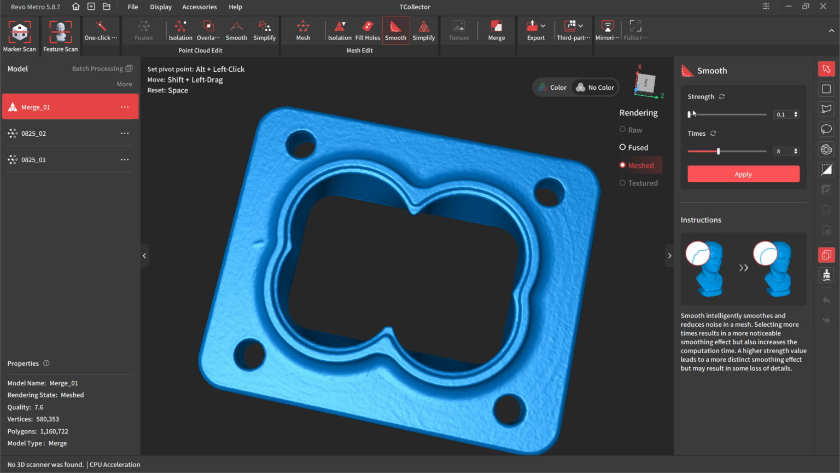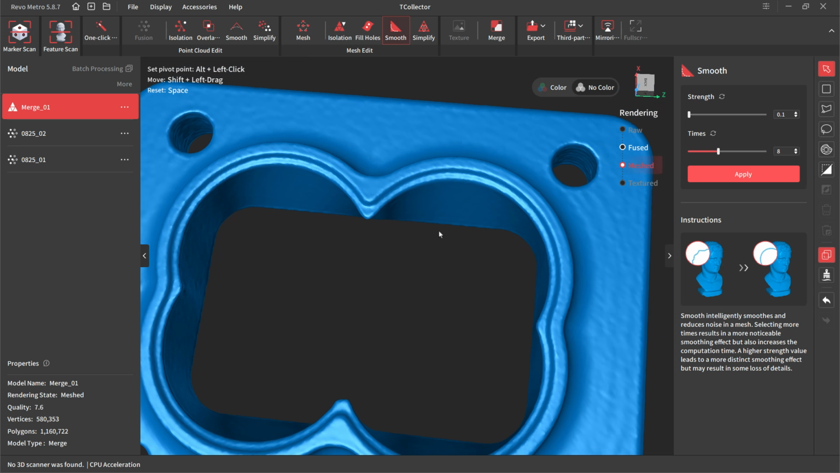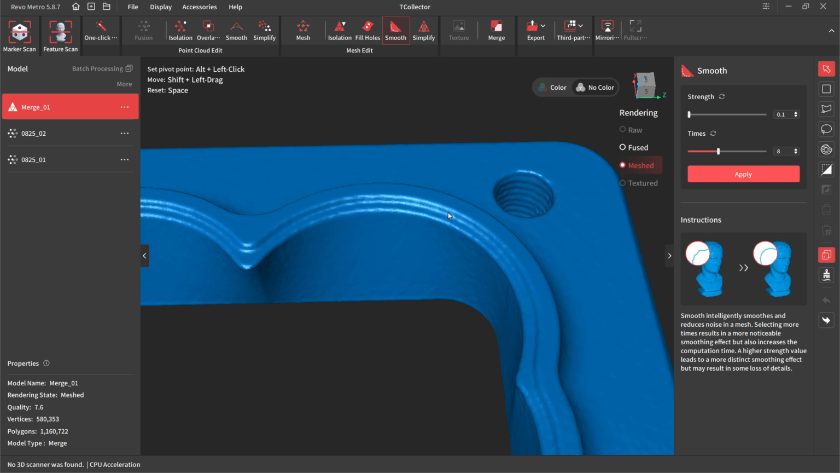So the strength value is essentially the distance that it can move the points up and down, or the triangles up and down. The times is basically the number of iterations you run through it. So if we apply this 8 times 0.1, pay close attention to the machining marks, you can see everything gets softer. Where you want to be careful is where you have sharp corners. So in this case, if we look at the threads, I'm going to undo this and look at the thread display